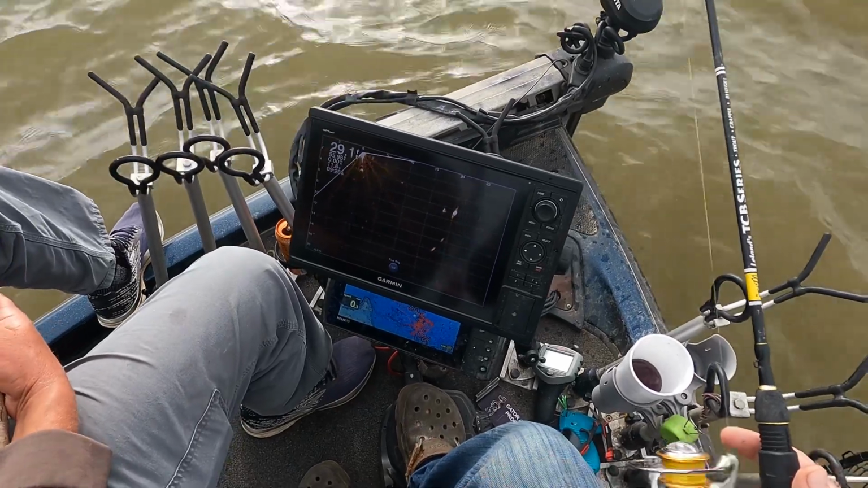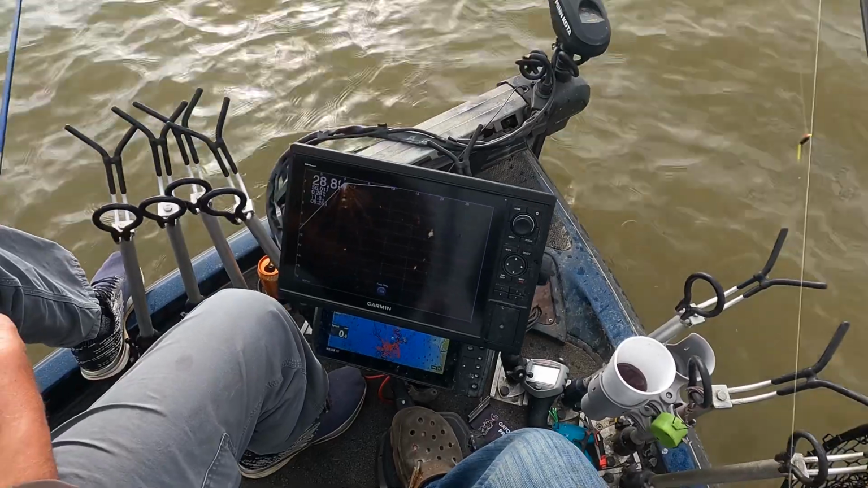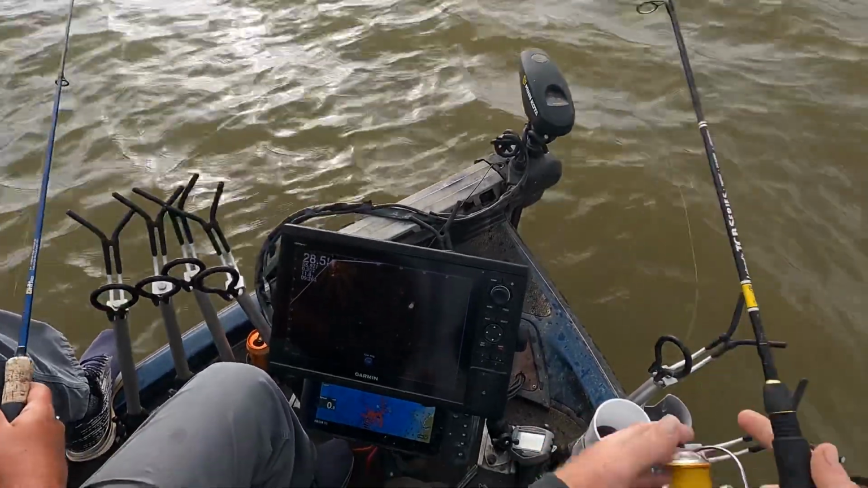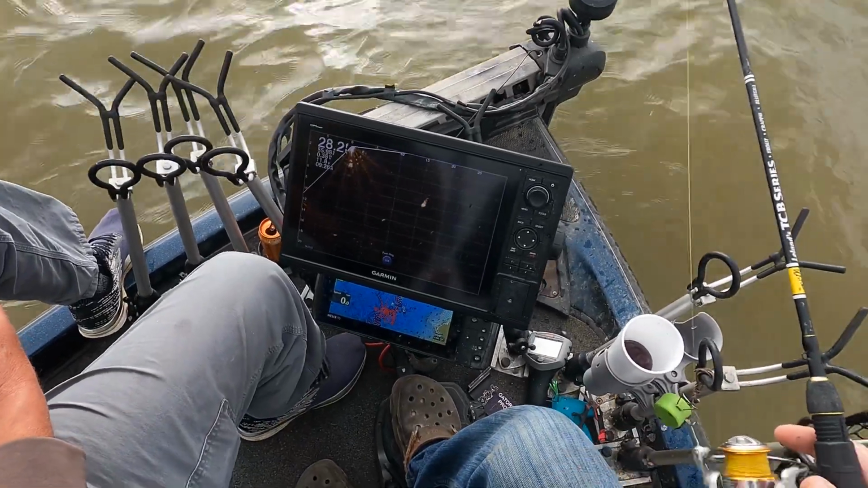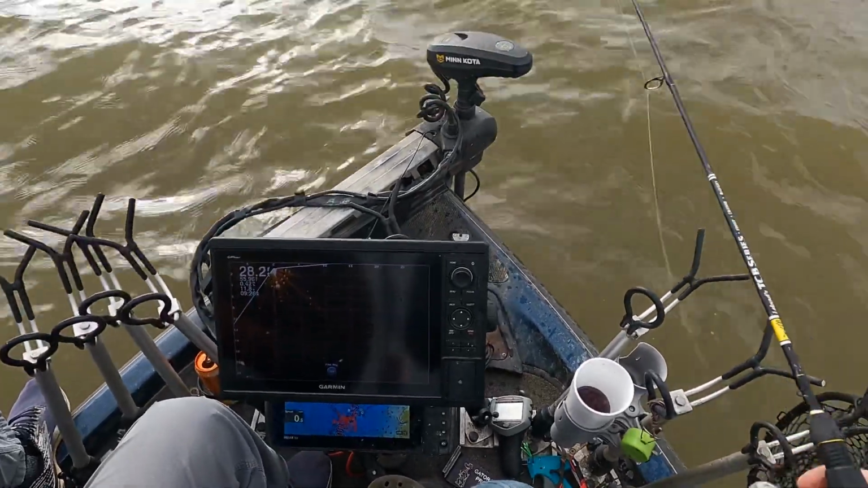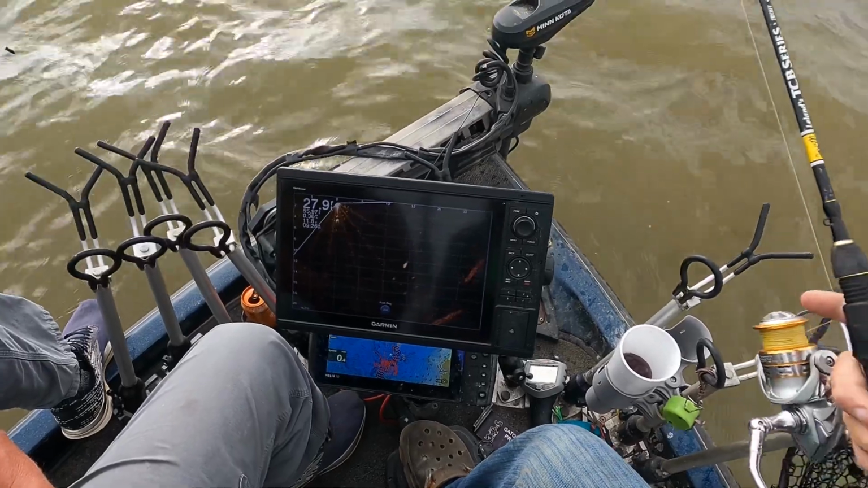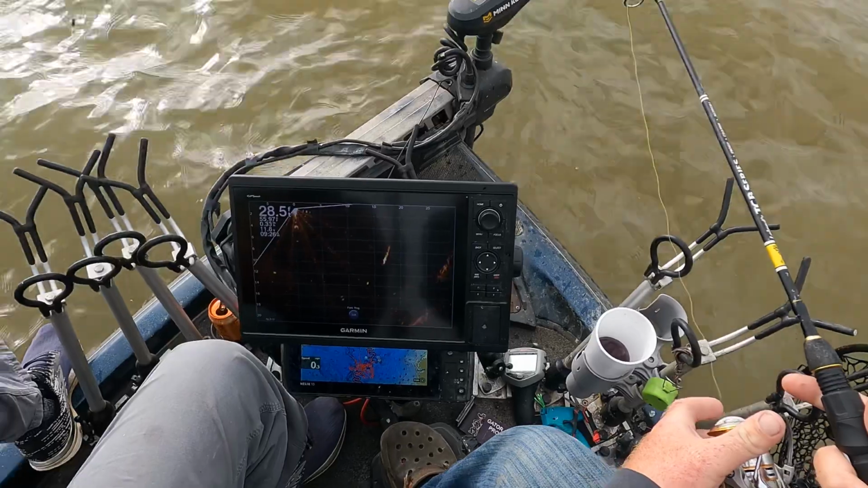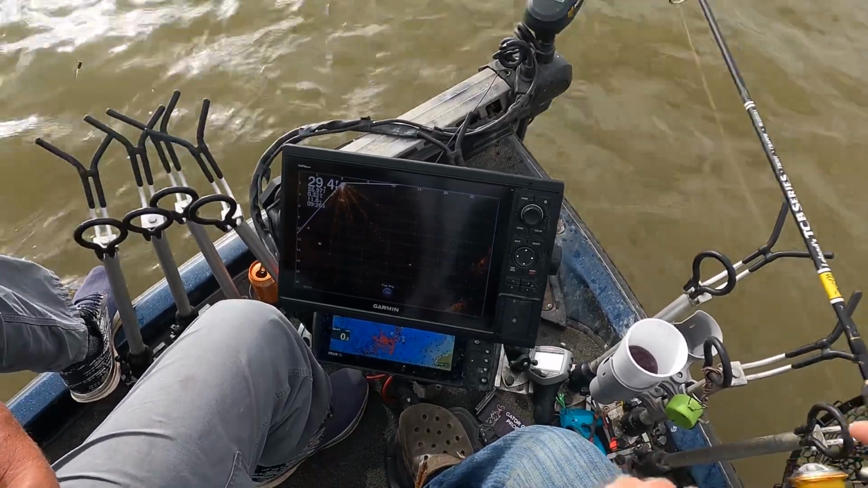Got a little below him. It's a lot easier to make that cast when you're the one running the trolling motor. Everybody that comes on the guide trips, they say, I don't know how I'm going to do it whenever I get in my boat, but once you run it, once you get it down, it's so much easier running it by yourself than having somebody else run it. We ain't going to chase that fish. He ain't big enough.